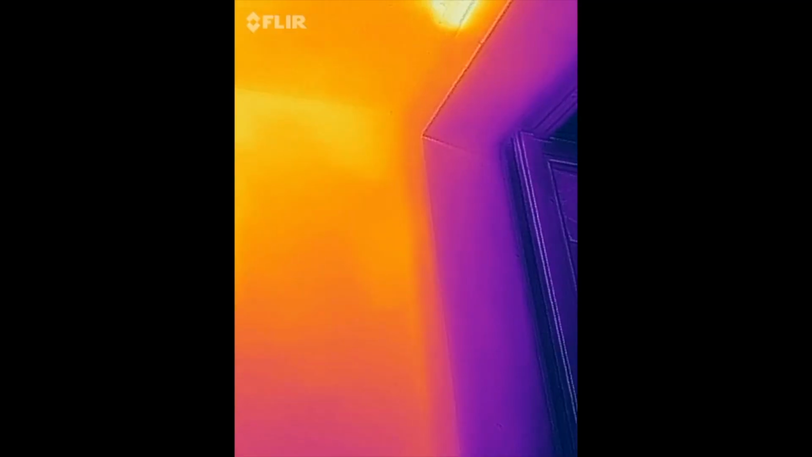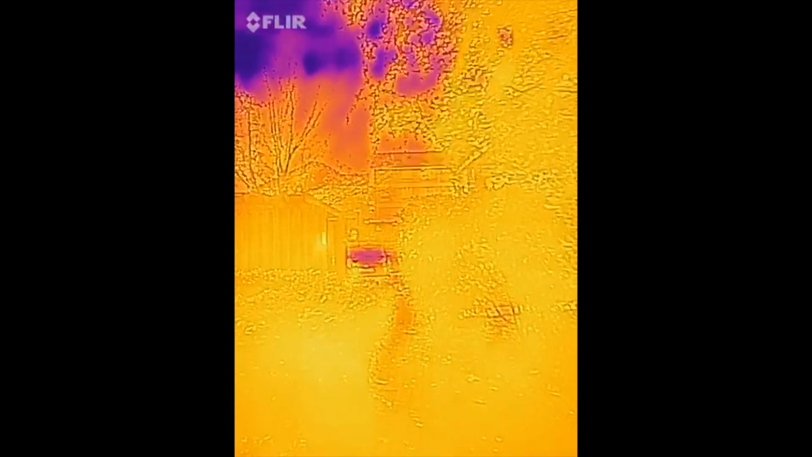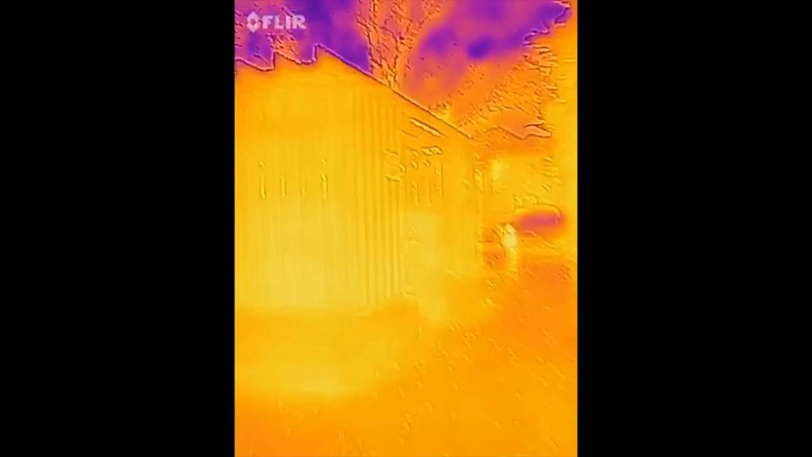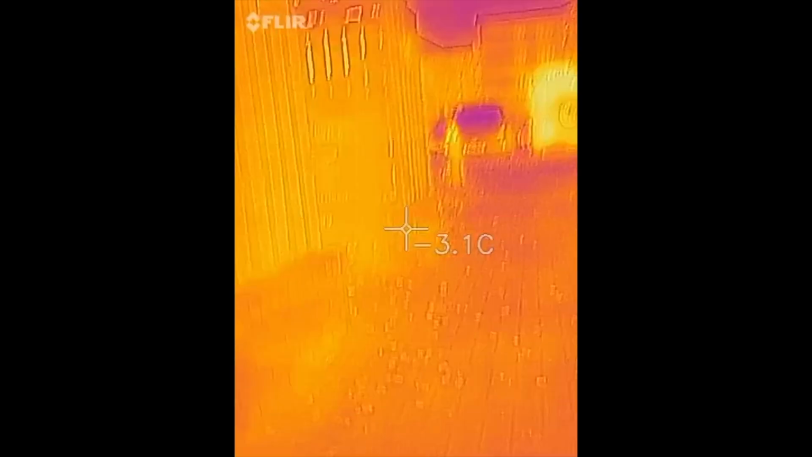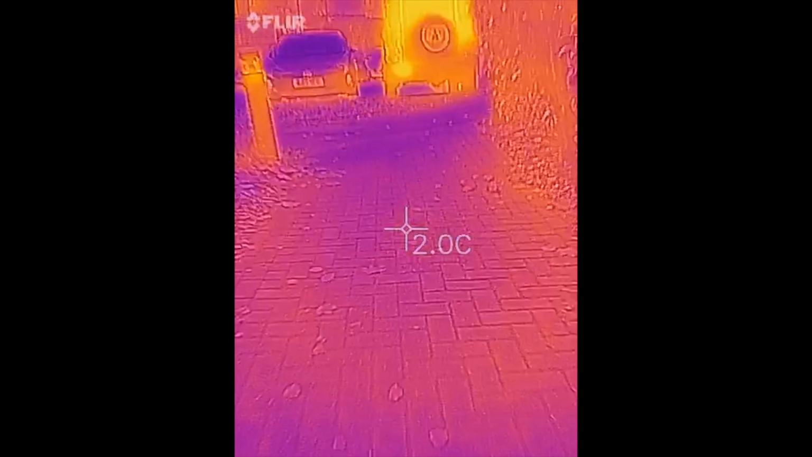Okay, so the heater's been on for about 15 minutes, so I'll just go outside now and we'll check and see how hot the car is. Hopefully it'll be nice and toasty when we get in. Okay, so we're just coming outside now. Just come up to the car, we'll see how warm it is. So currently outside, you can see the current temperature there, 2.5 degrees.